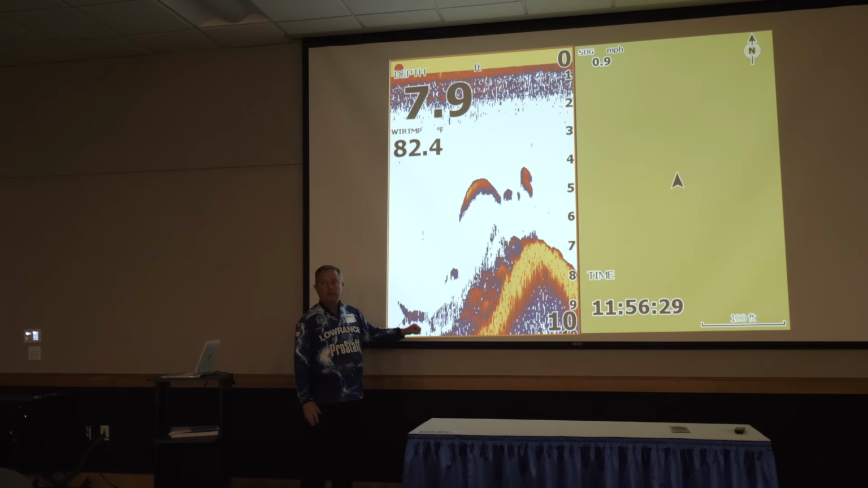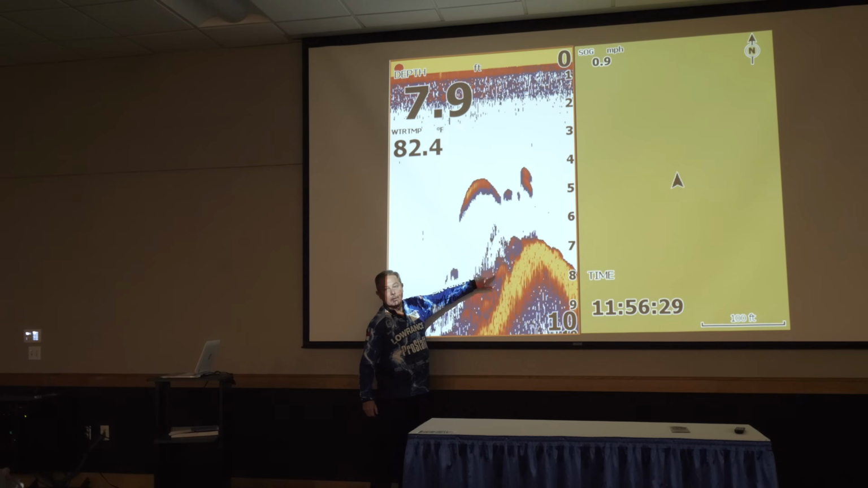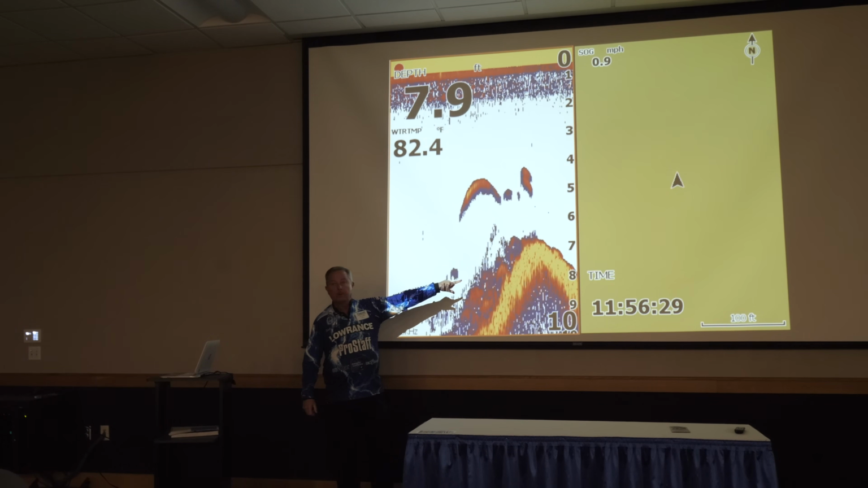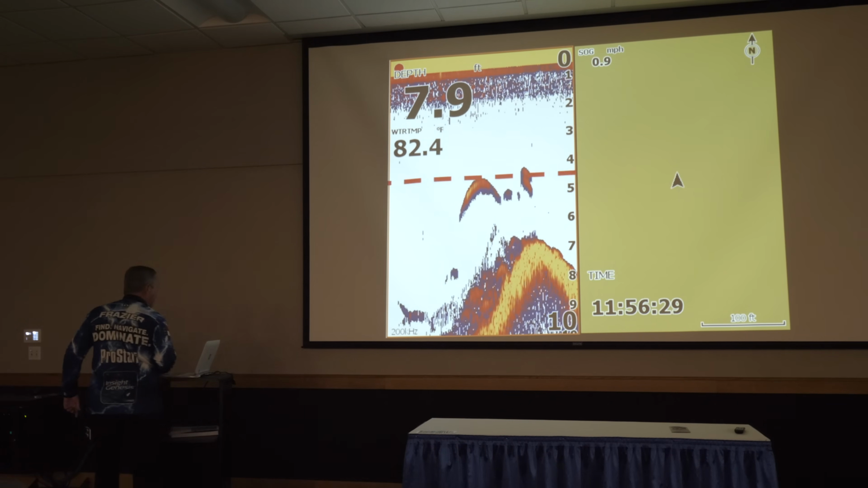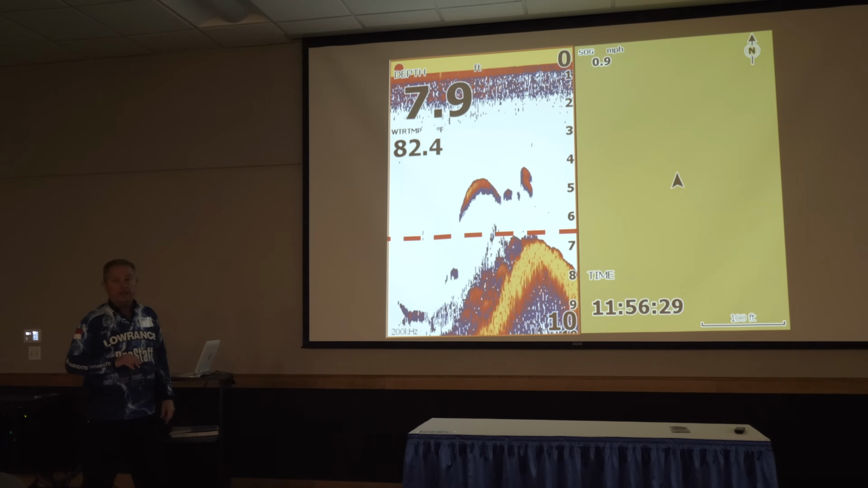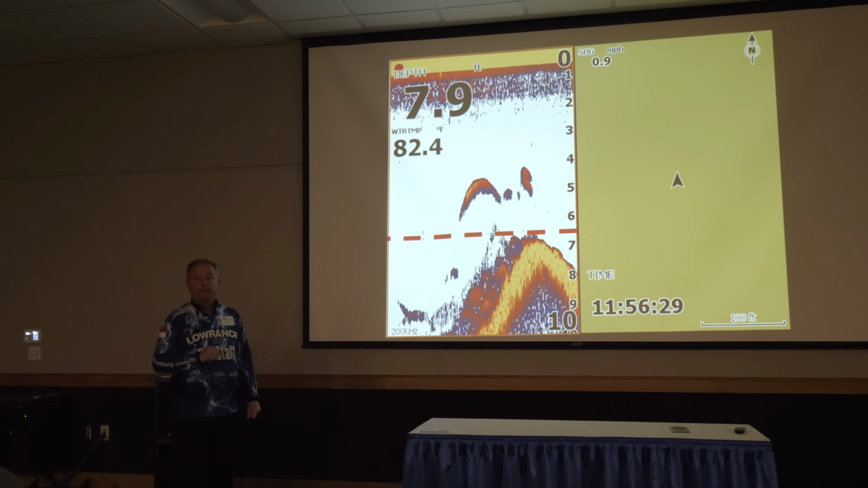They're suspended. You can work at it, but it isn't likely that you're going to catch them. This arc right here that's sitting right on the bottom, okay? It may be slightly below that thermocline, but that's a catchable fish. It's holding there for a reason.